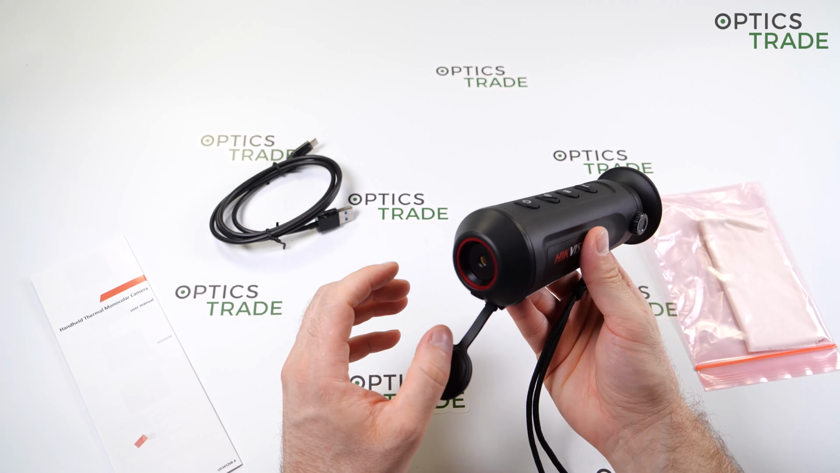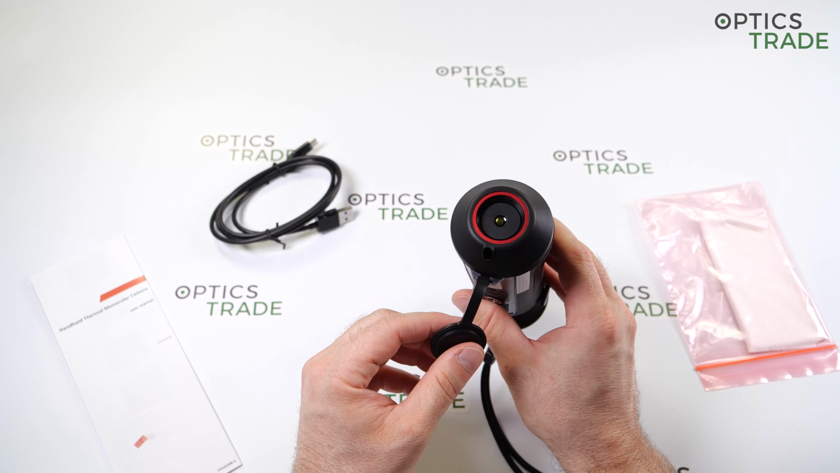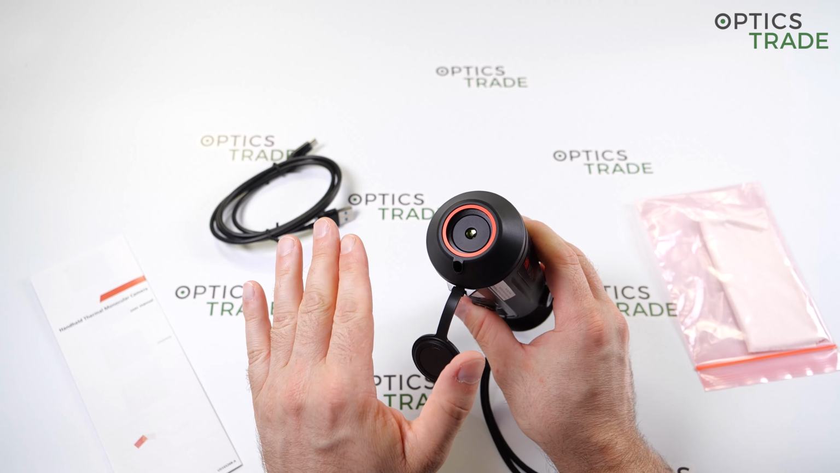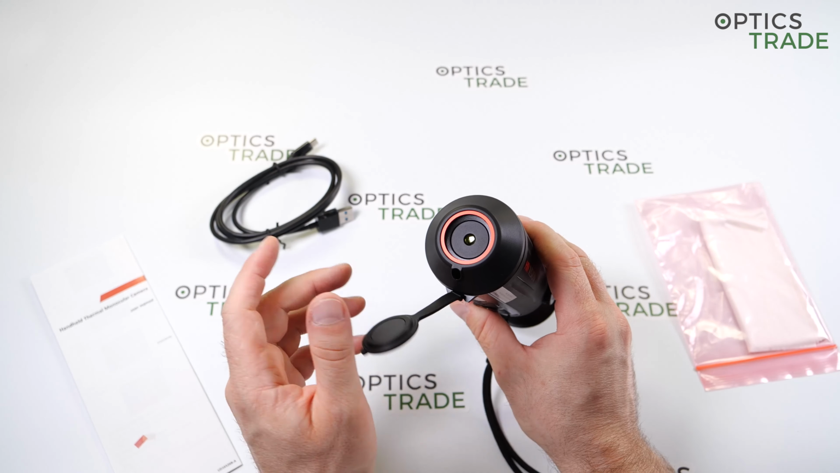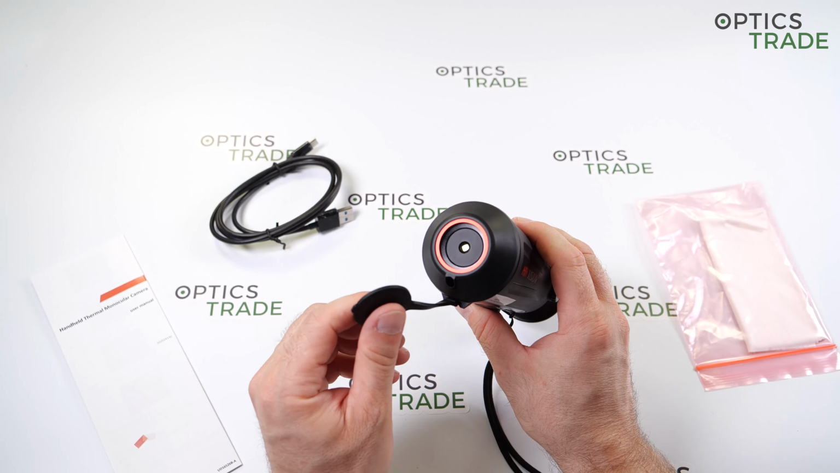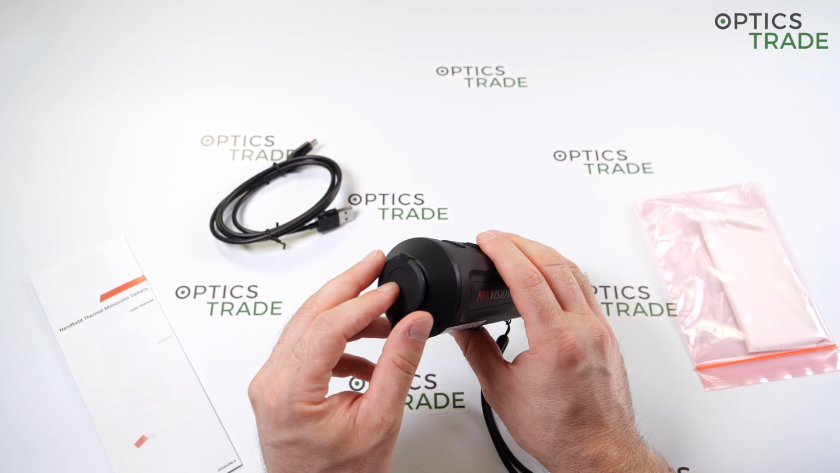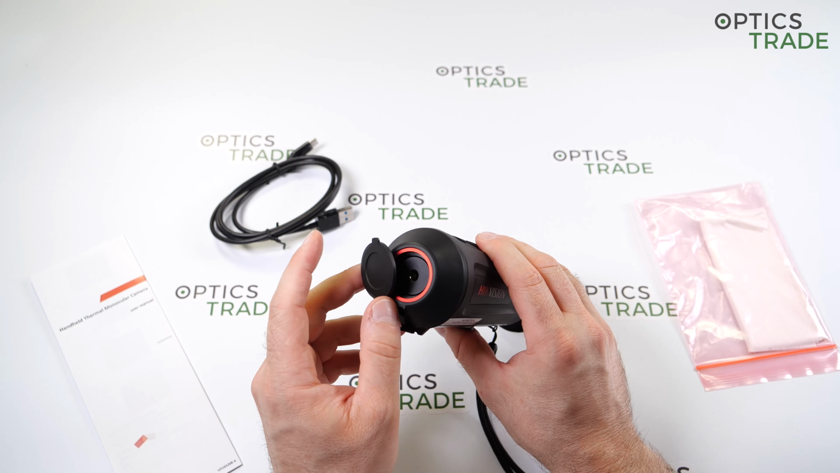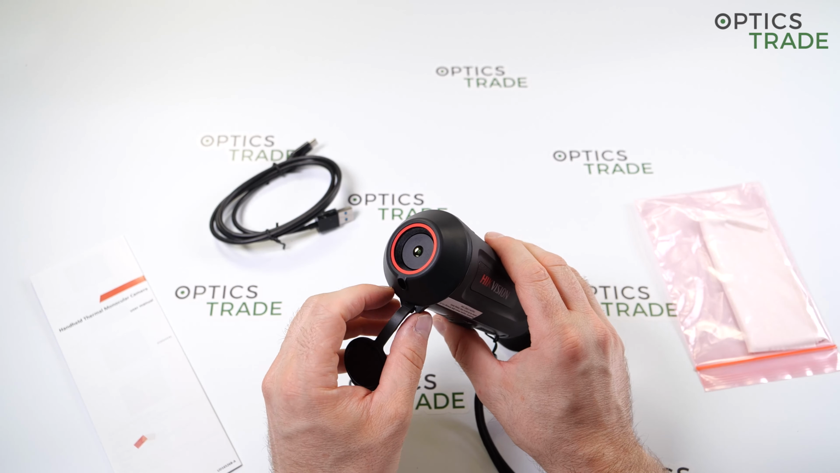When we talk about the optical performance, the actual magnification is 0.6, and you are able to digitally raise it all the way to 2.4, so 4 times digital zoom. The field of view is approximately 460 meters on 1000 meters, so really wide field of view. And the range of detection, like I said, is 550 meters.